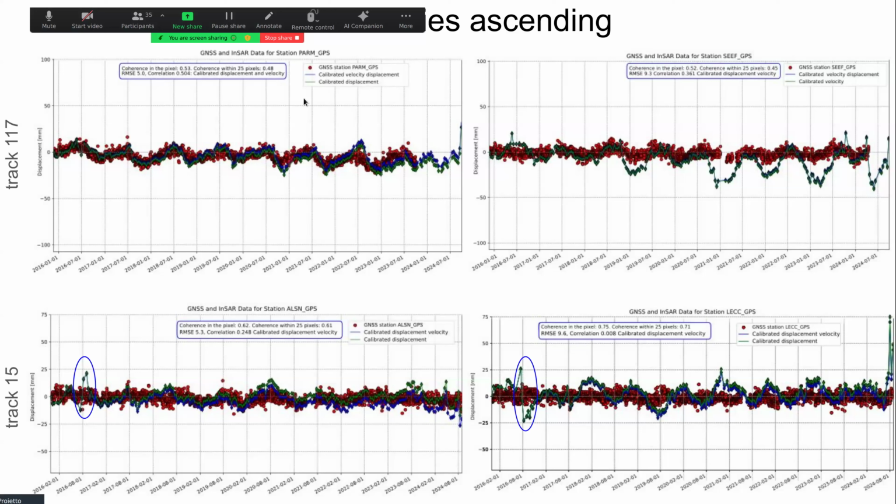Starting from the first one here, we can say that the agreement is very good, in my opinion. It is able to capture very well also the seasonal component. Also, the RMSE is very low, 5 millimeters. So it's quite a good agreement. Also, the correlation is a middle correlation in reality, but at least in my opinion, it is quite a good agreement.